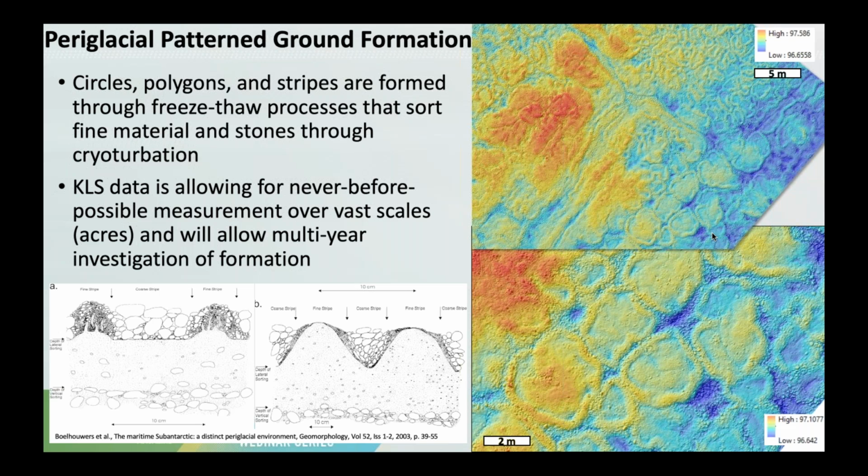So I did want to sneak some science in here, or at least some geomorphology, for folks who are kind of baffled by these crazy patterns. Circles, polygons, and stripes are formed through this freeze-thaw process, and this ends up sorting fine material and stones through cryoturbation.